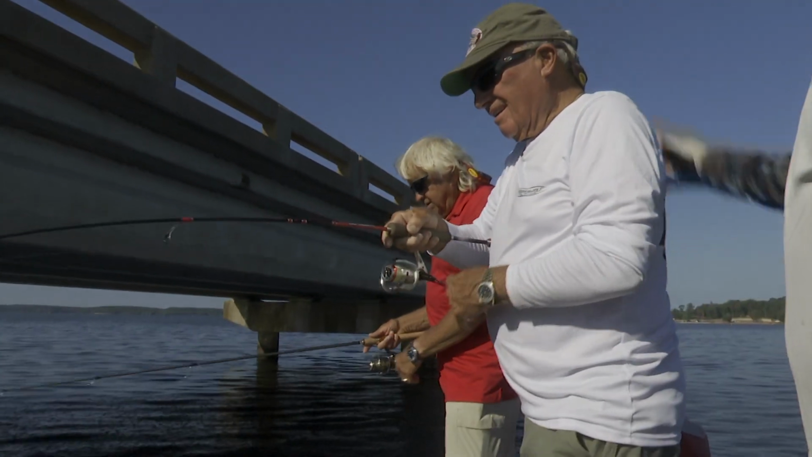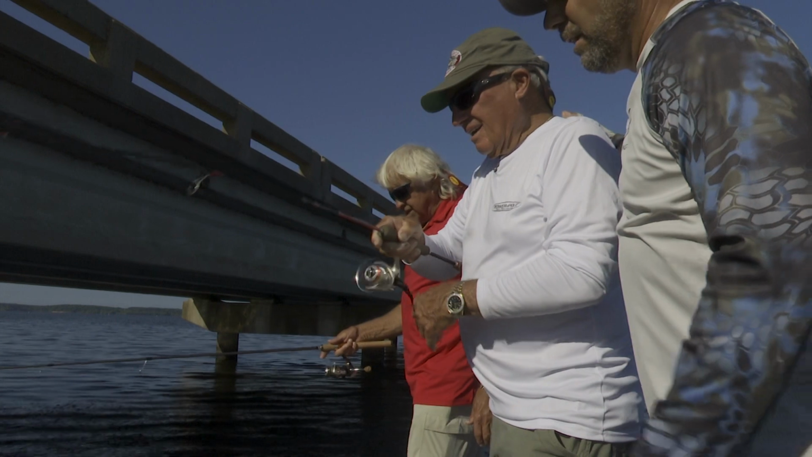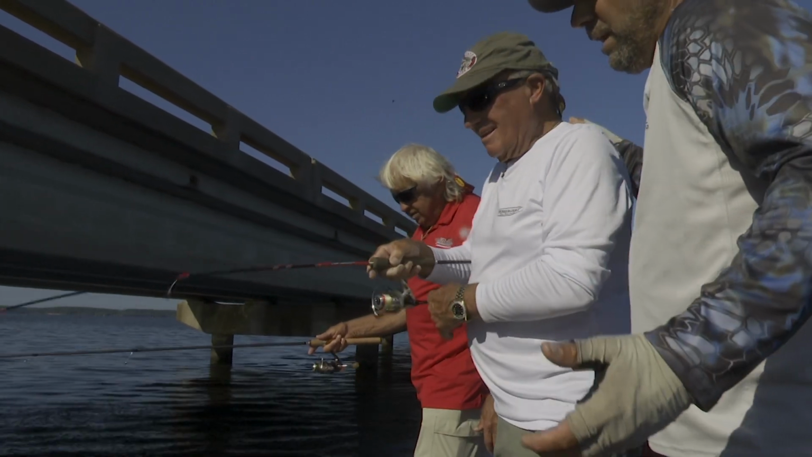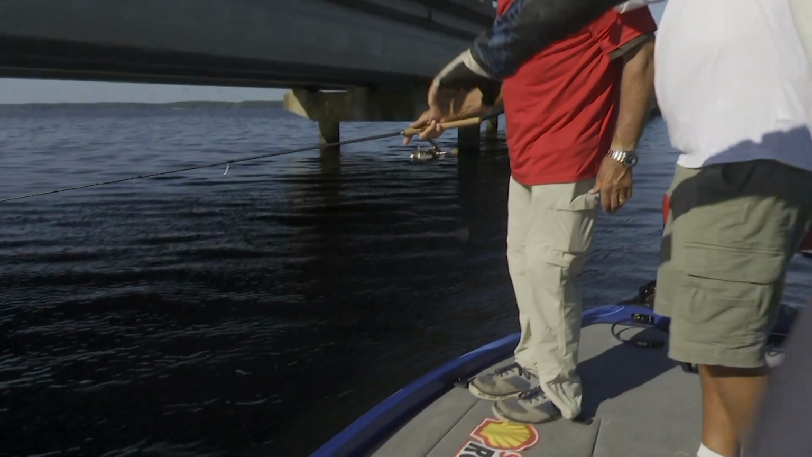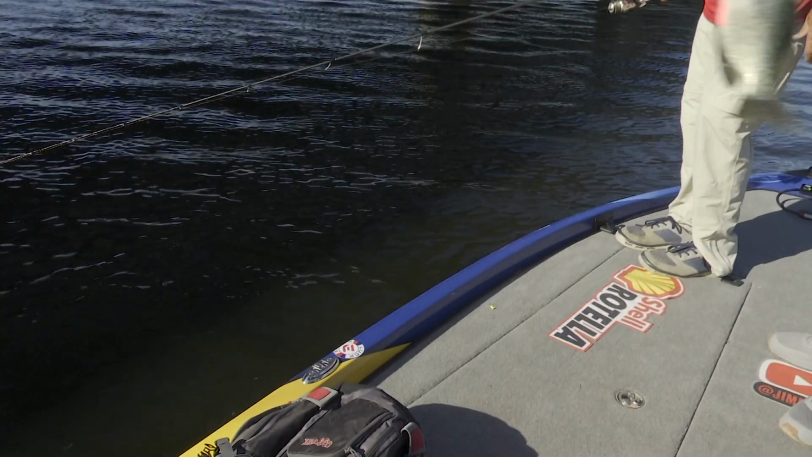Bigger one. What happens if we get a lake record, Roland? What if we get a lake record and we don't have a net in the boat? What are we going to do? Well, we need to get it. Wow. We got a net in the boat now.